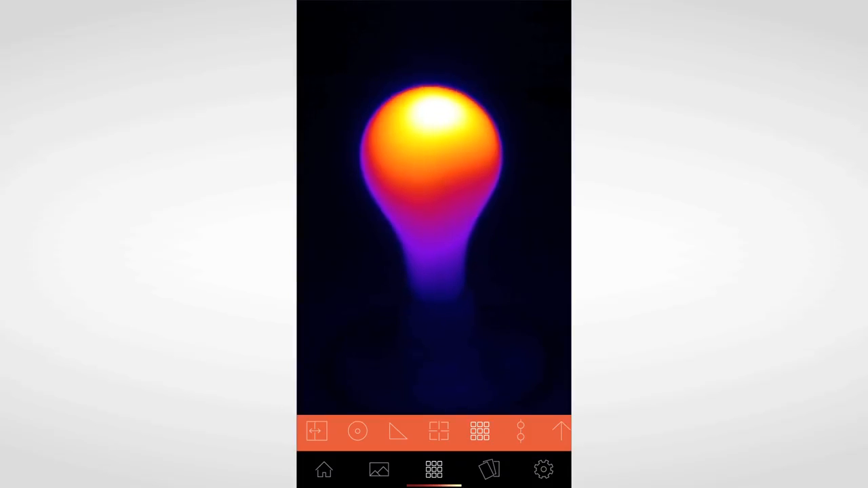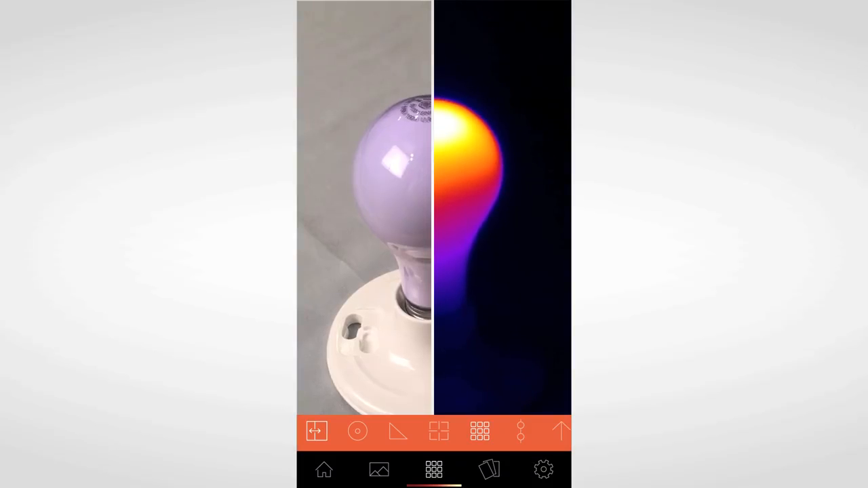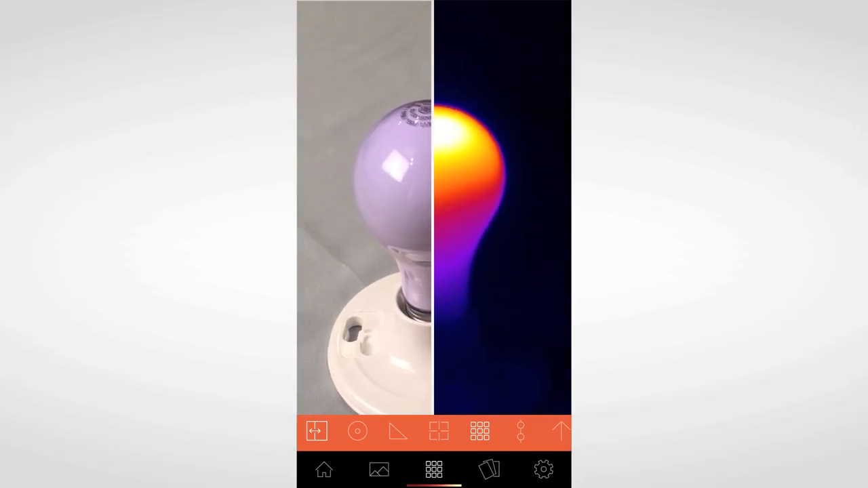Okay, now I'm going to take you through all the thermal modes. Starting from left to right, let's begin with Thermal plus Visible. As the name describes, it's simultaneously showcasing the visible image as well as the thermal image. Not all phones and cameras are the same. By double tapping the visible image and then scaling appropriately, you can ensure that your visible image is best aligned with the thermal image while using this particular mode.